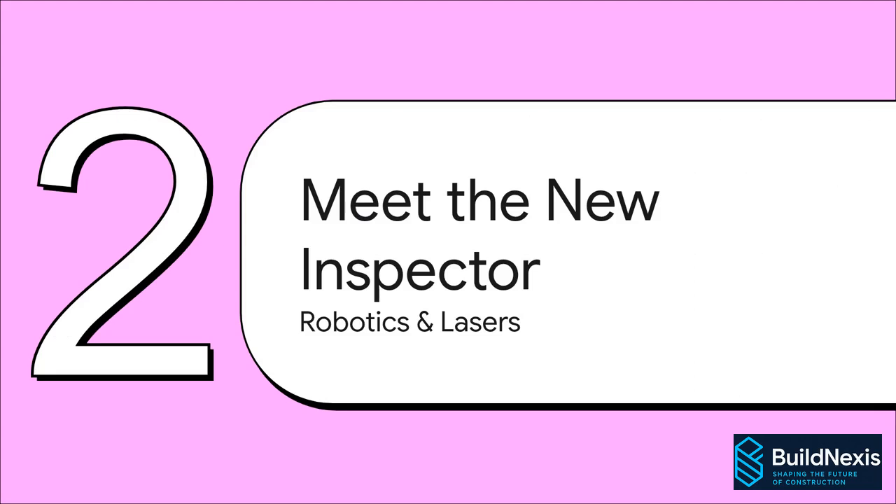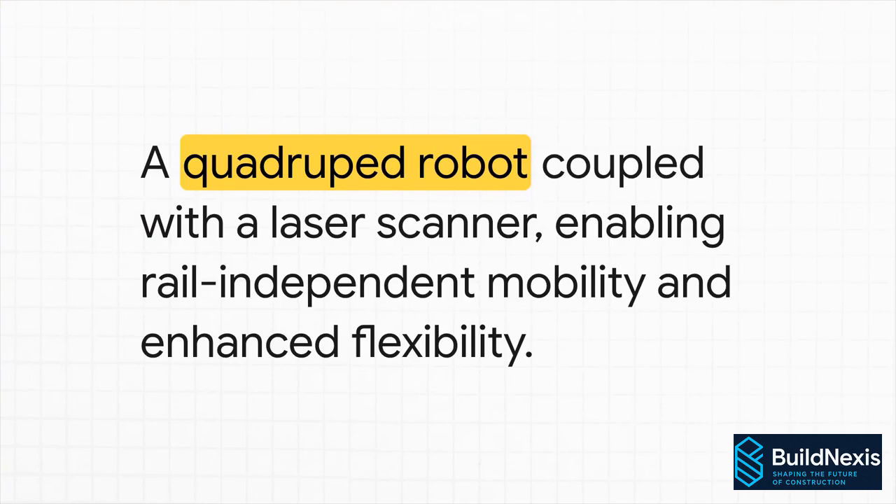All right, so let's meet the hardware that's making all of this possible. It's time to meet our new inspector. What we're looking at is a four-legged robot. Yep, a robot dog, and it's got a super powerful laser scanner strapped to it. And its ability to walk around is the real game changer here. Unlike the old trolley systems that had to stick to the tracks, this little guy can go anywhere, navigate around obstacles, and check out all those hard-to-reach places.